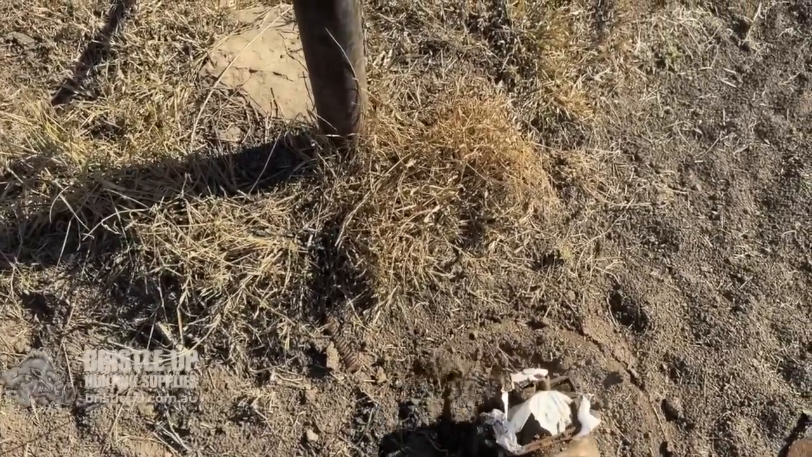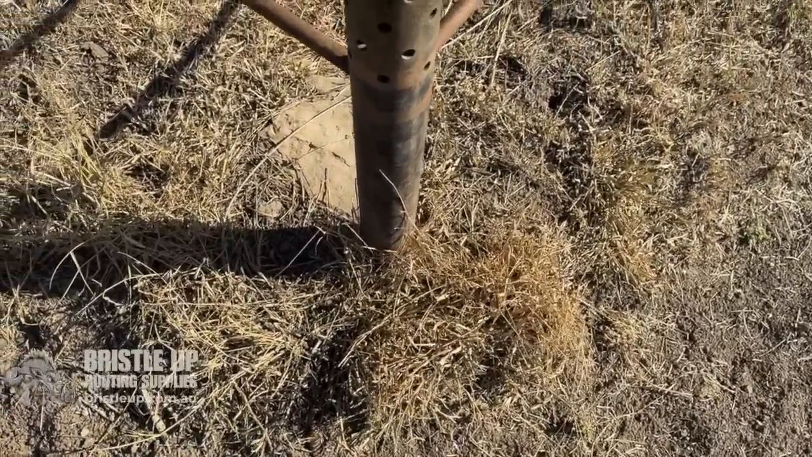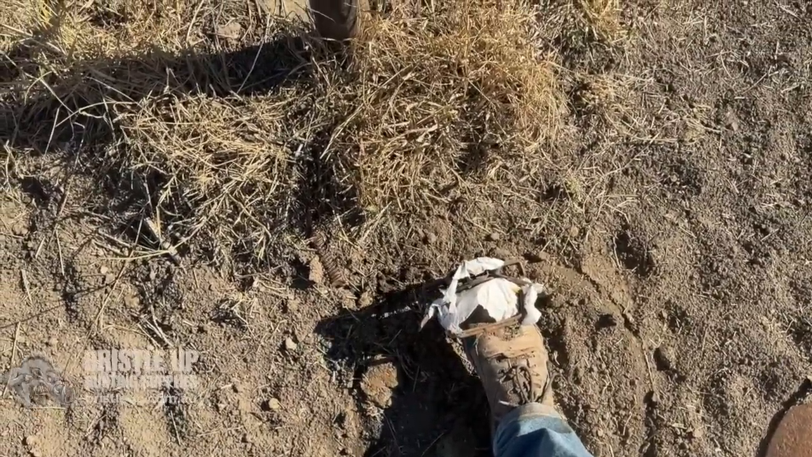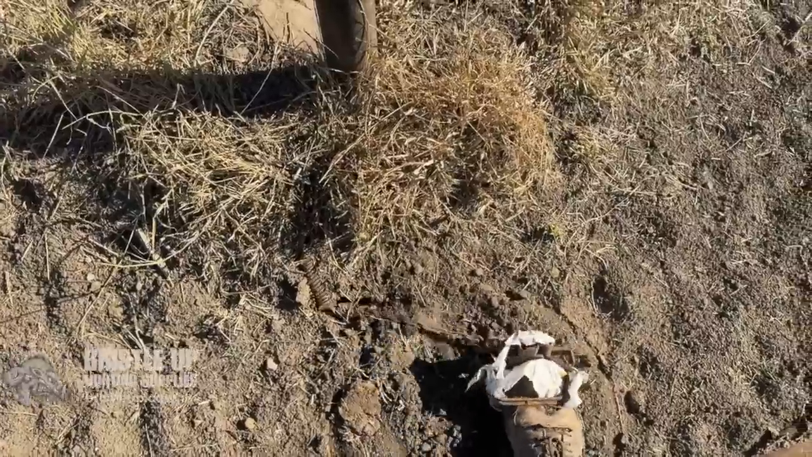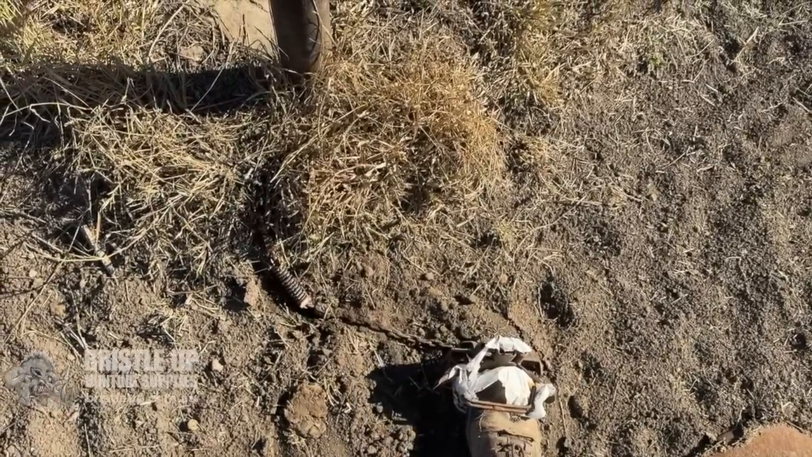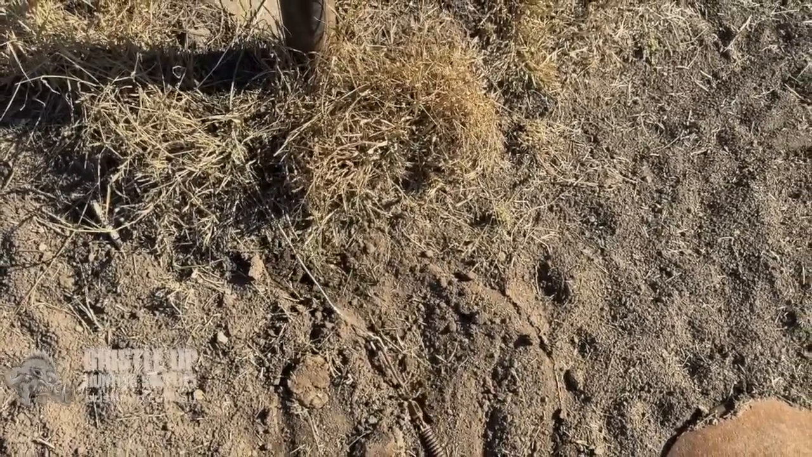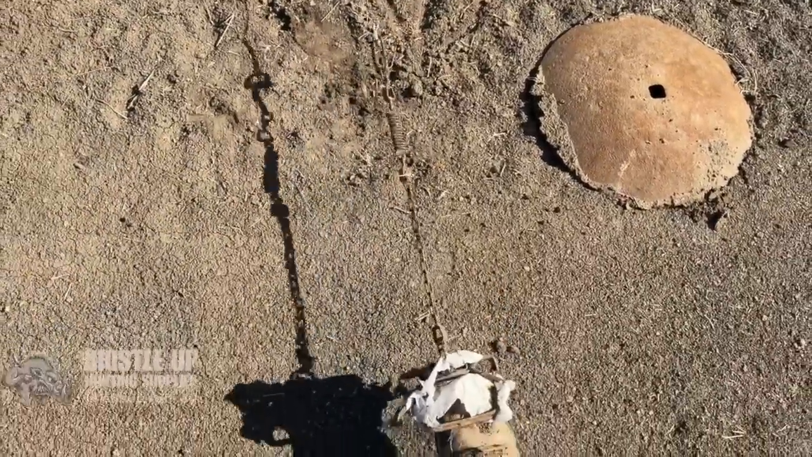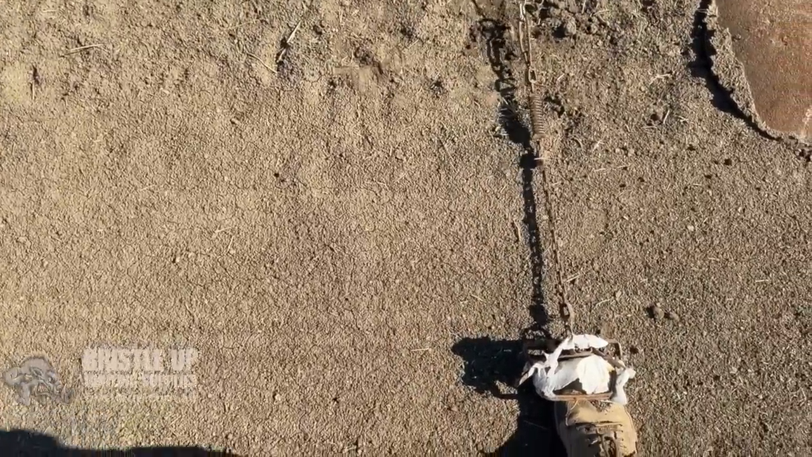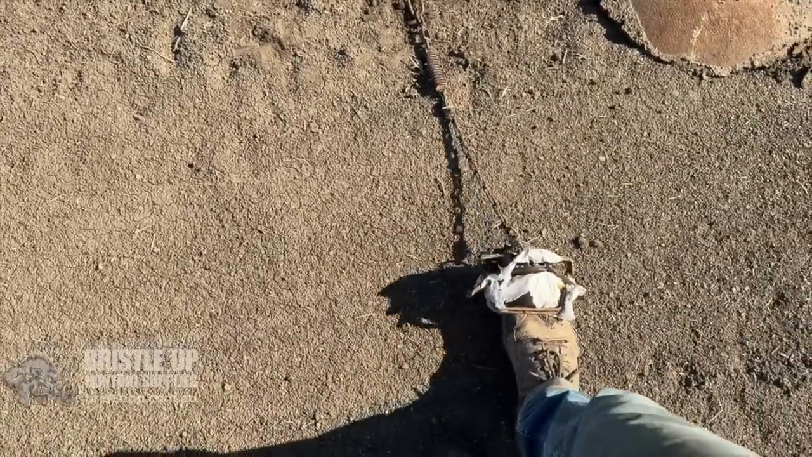Well, look at that. Grab me on the toes. Gonna have to use two hands to get that off. Anyway, it's just sitting on the shoe. But look at that. It'll probably hold me on the foot pretty good. I don't want to wreck my shoe pulling it off there, but it doesn't even hurt.